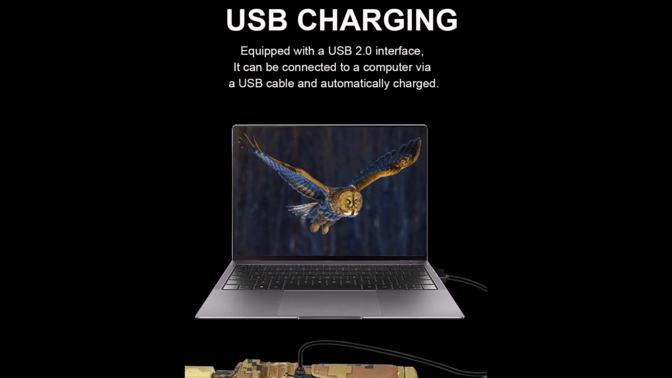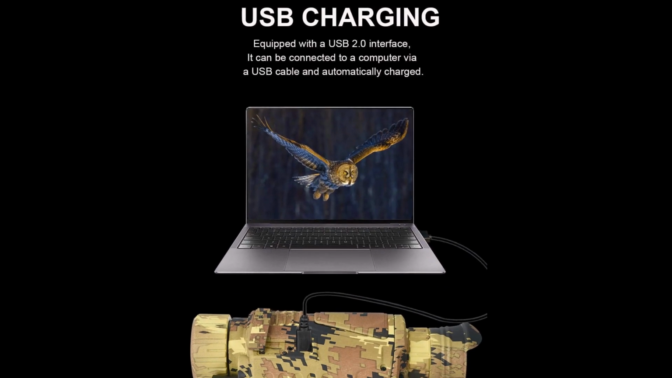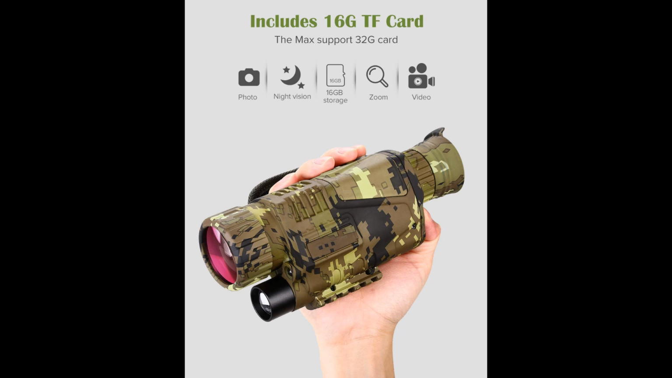The built-in lithium-ion battery, 3.7 volts, it's removable. You're going to get, they reckon, about 2 hours usage if you don't use the infrared illuminator. If you do use the infrared torch, it drops down to about an hour, and it charges up via USB. Any 5-volt adapter is all you need. At the eyepiece end, you have quite a sharp 1.5-inch colour TFT view screen.